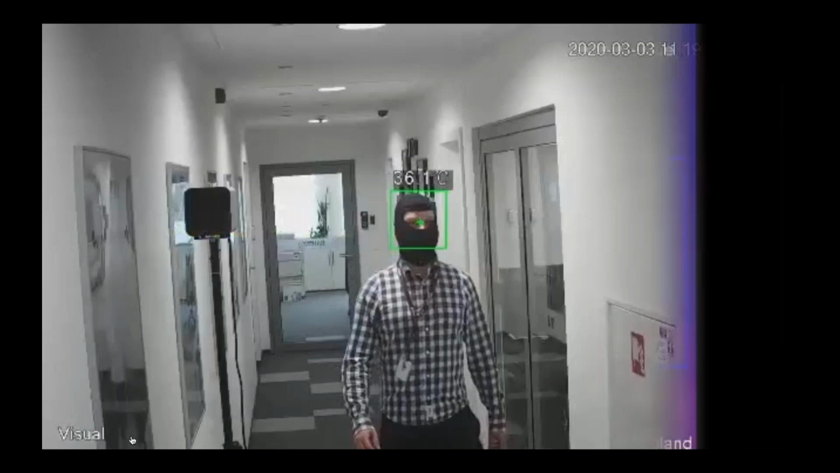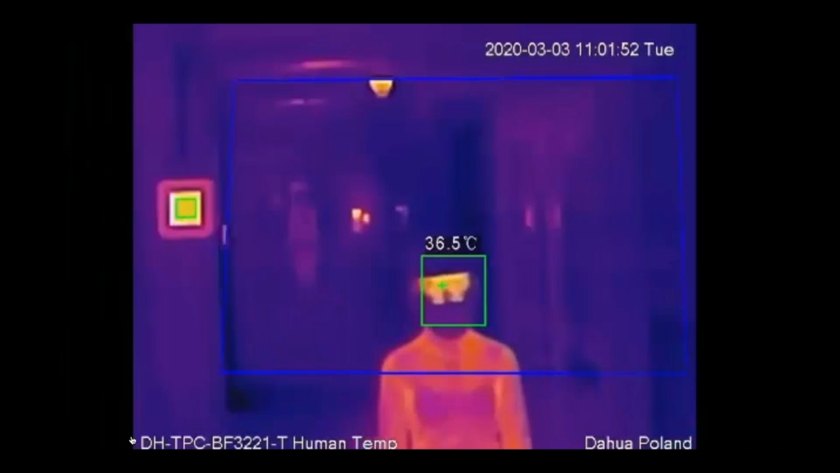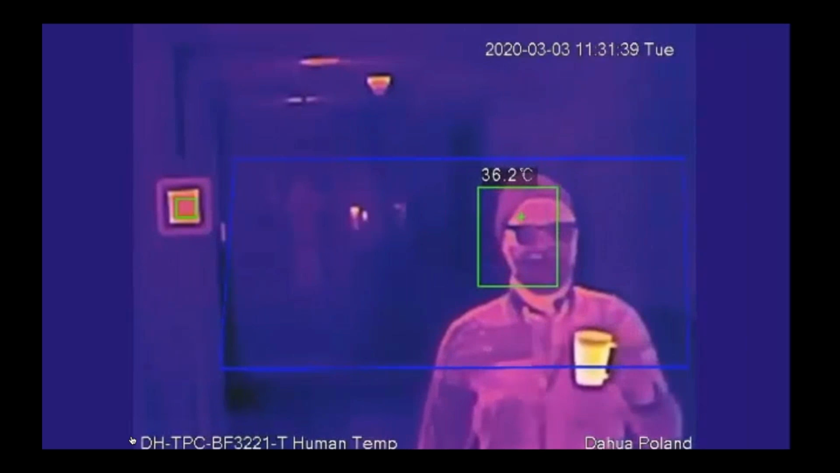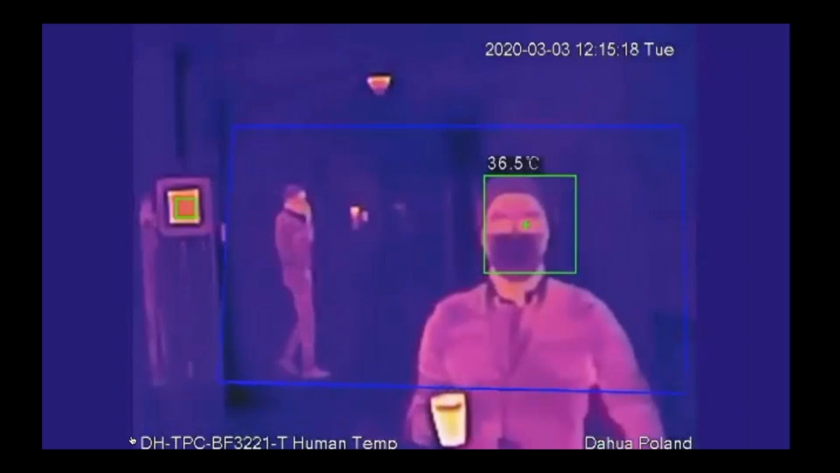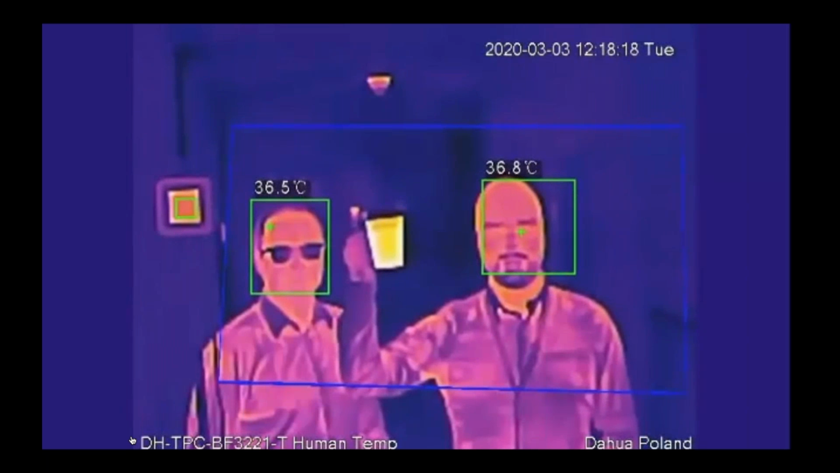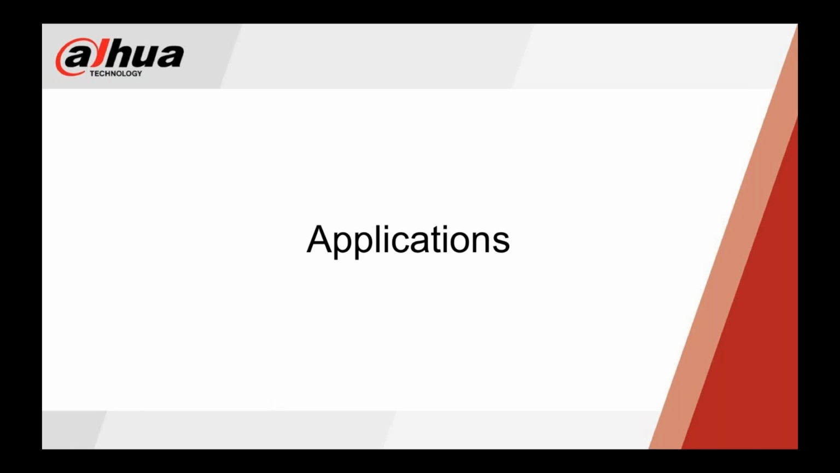Now this guy's face is completely covered, and even a helmet this girl's wearing, and it still has the ability to read the temperature. So this guy has a hot drink, and it's not picking up on the drink, but it's picking up on the face. And his whole bottom part is covered. This guy has glasses on and even a hat. So you don't have to make any alterations in asking people to remove anything like some of the other systems out there.